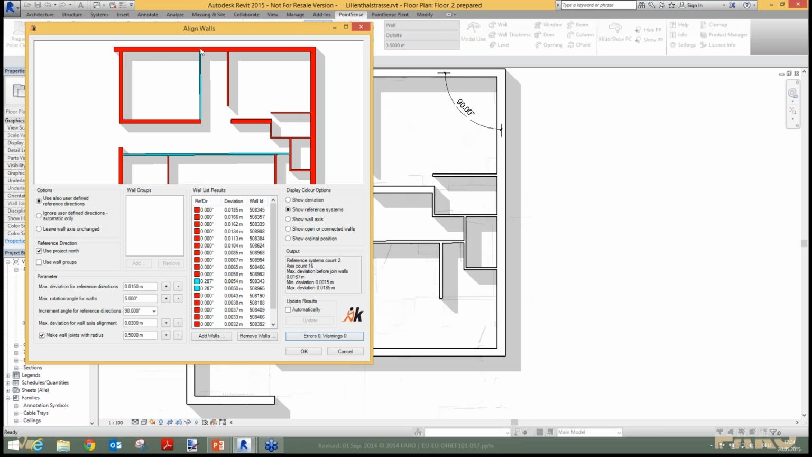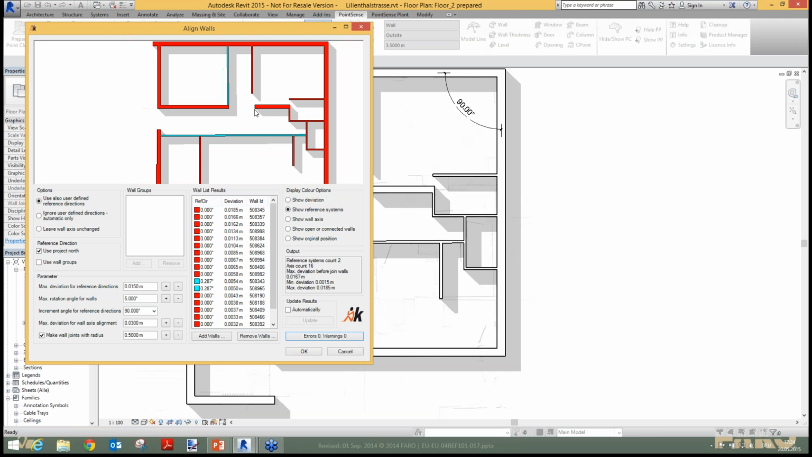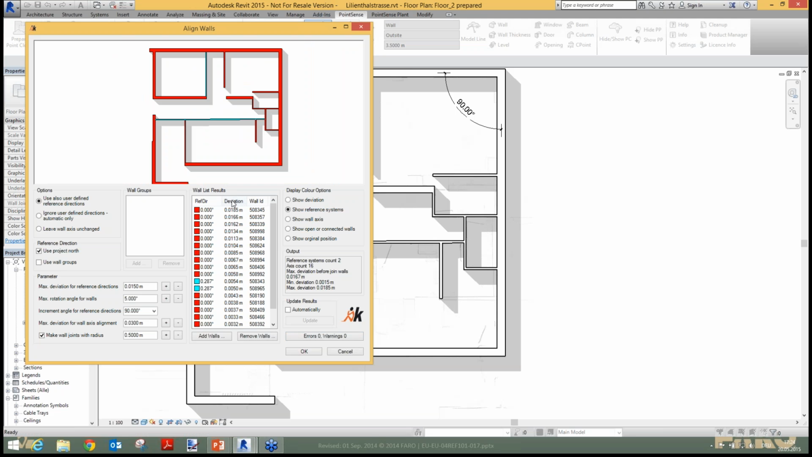So what does it mean? We have all the red walls with an angle of 90 degrees here, and also all the blue ones. And now we have a maximum deviation of 18 millimeters here for one wall. And this is good. This is a good tolerance. I want to use these settings.